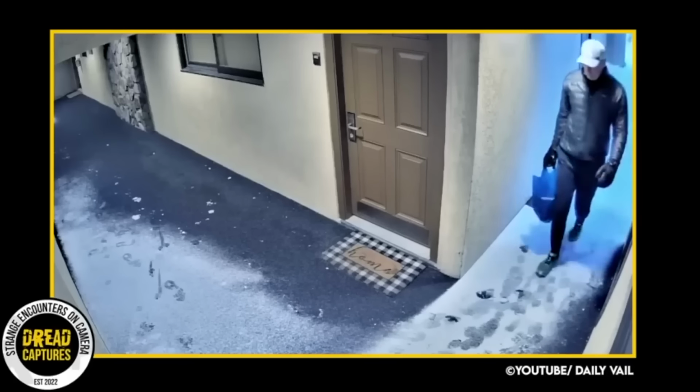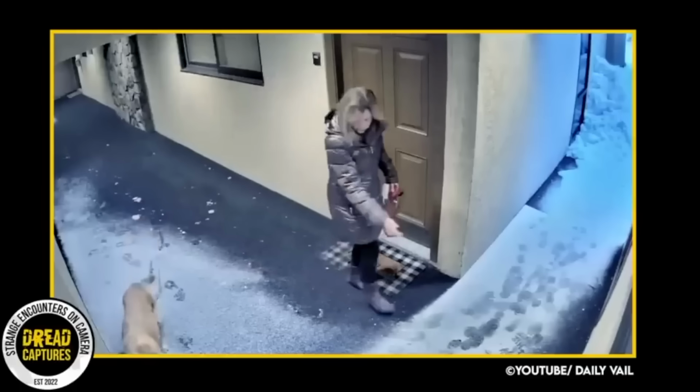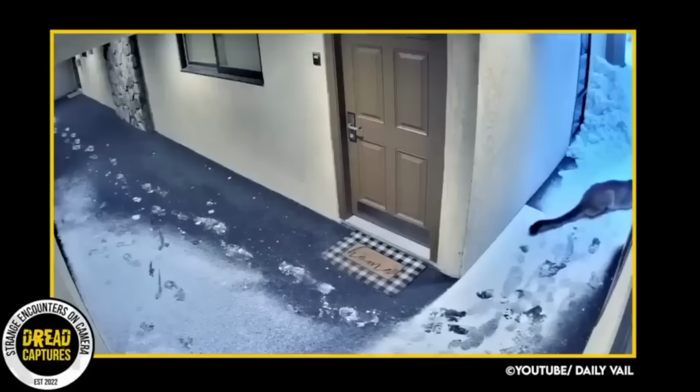Moments later, a couple comes back in with groceries or something, and a lady and her dog casually walk out for her dog to use the bathroom and start their day. And here comes the lion. As soon as the lion hits the threshold, you can see that he spots the two, likely still very close to the entrance, as he crouches down into a pounce position.